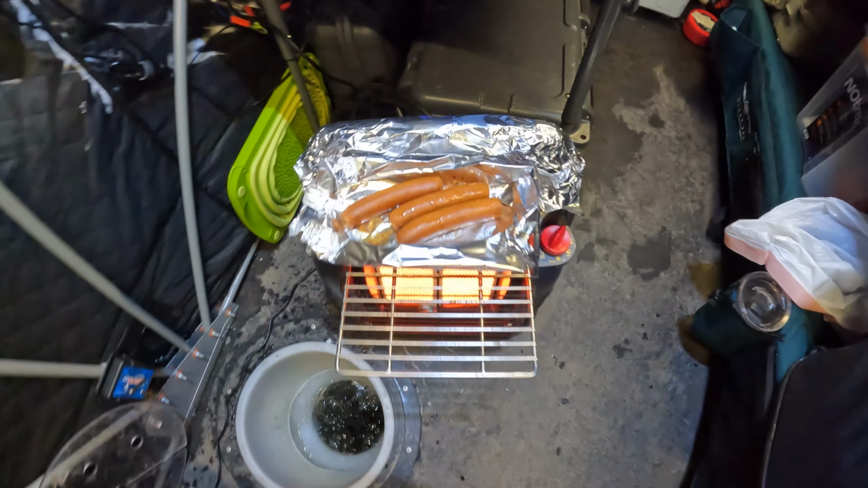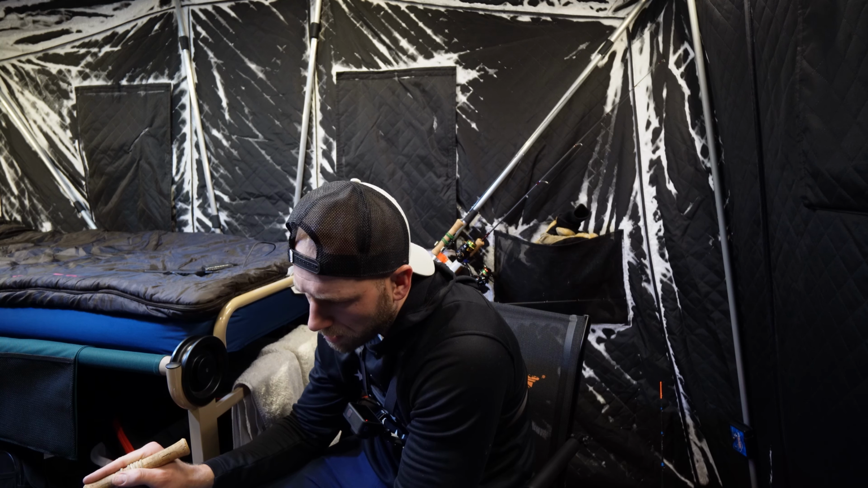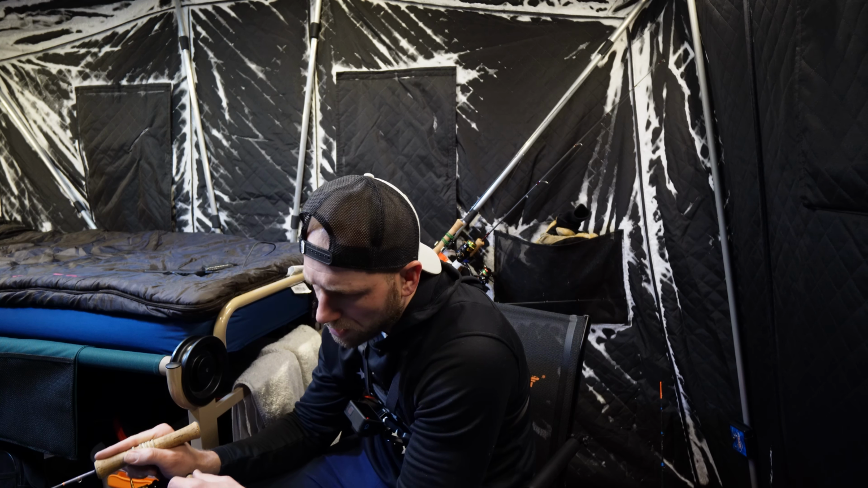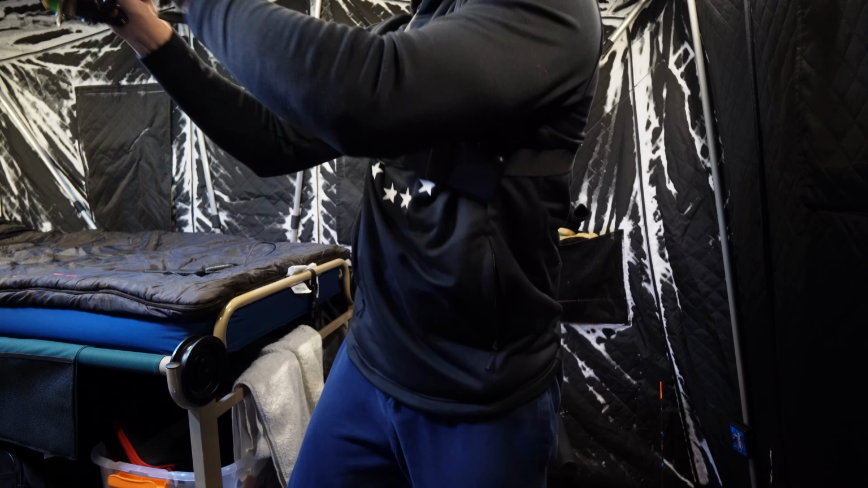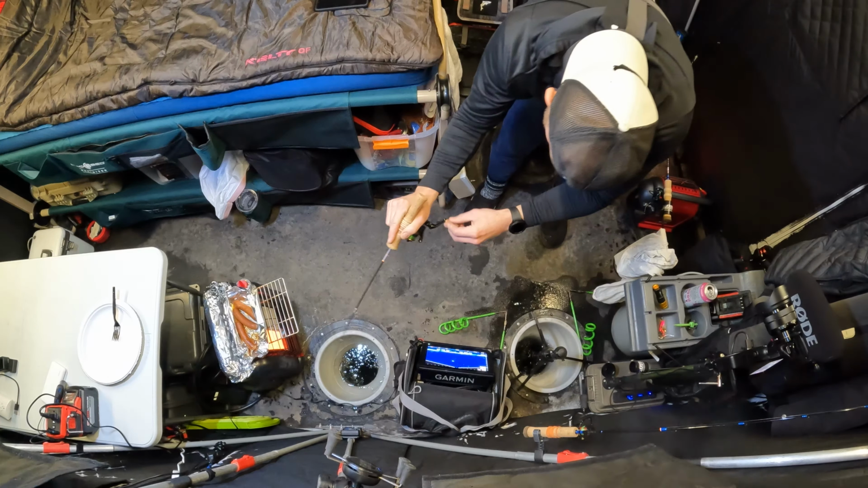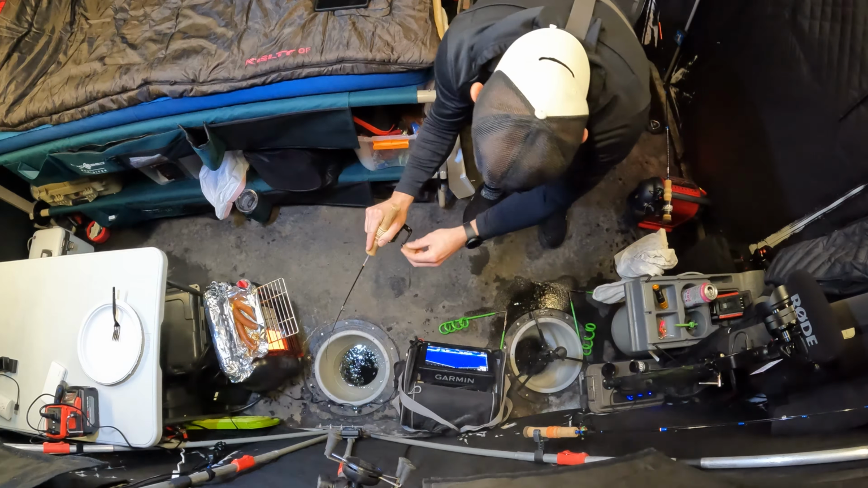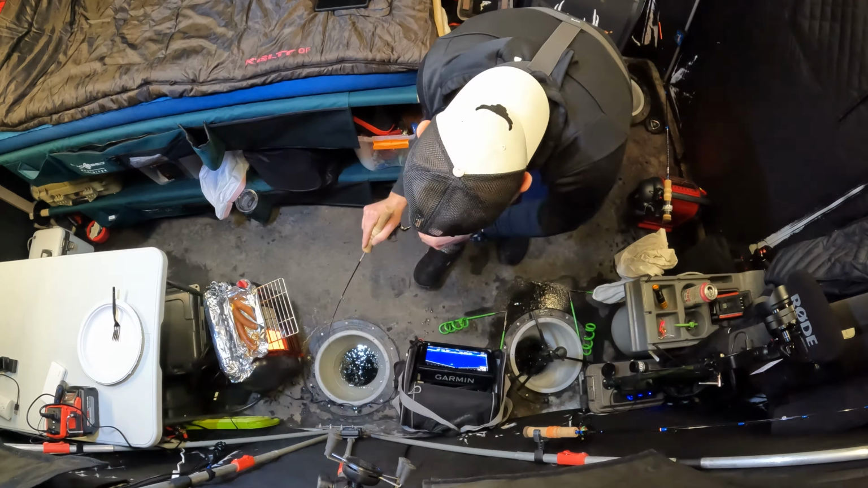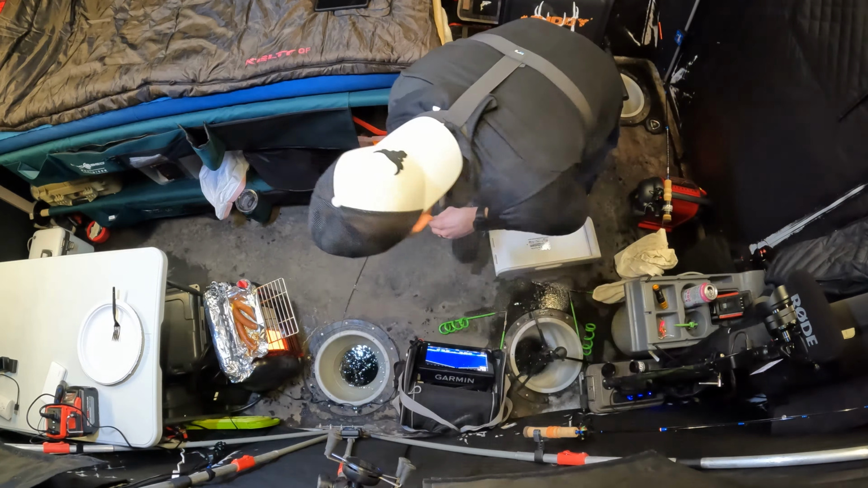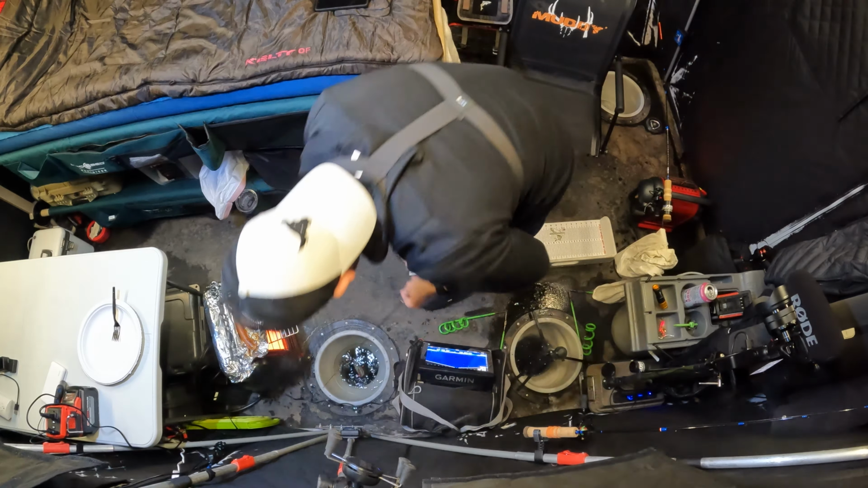And then we got 3 jalapeno cheddar dogs on there. While we're cooking dinner, let's do it, baby. Woo! Now let's just get them topside. This looks like another walleye, probably another 20 something. There we go.